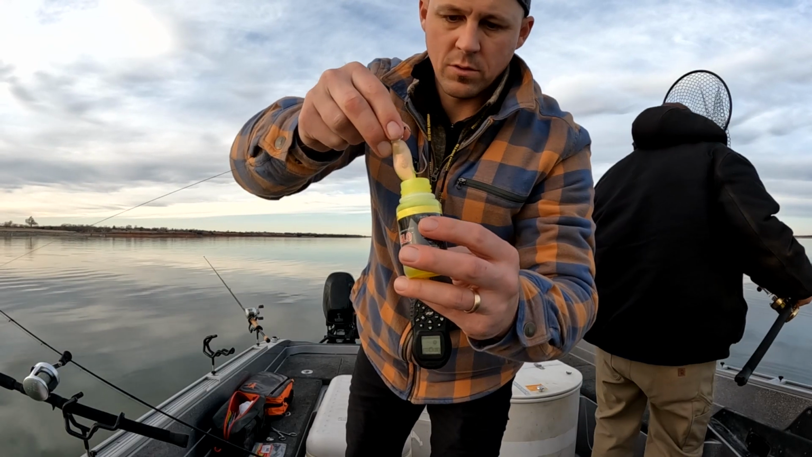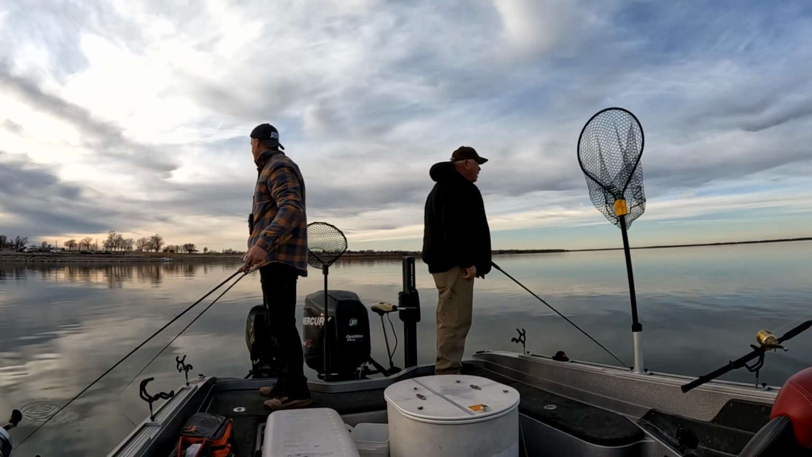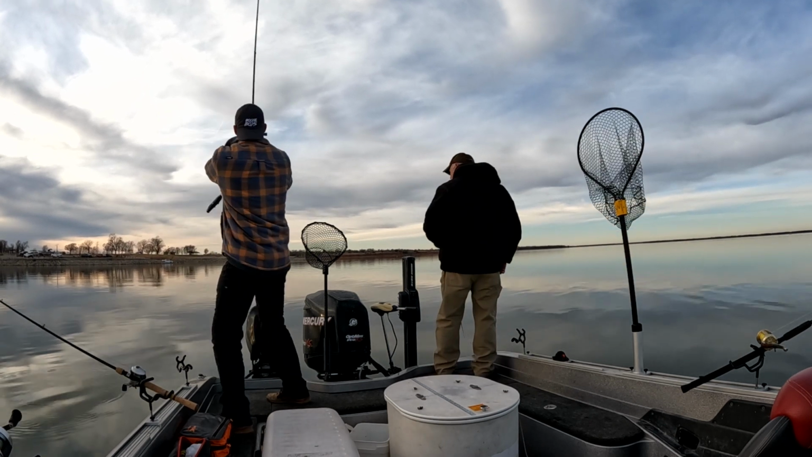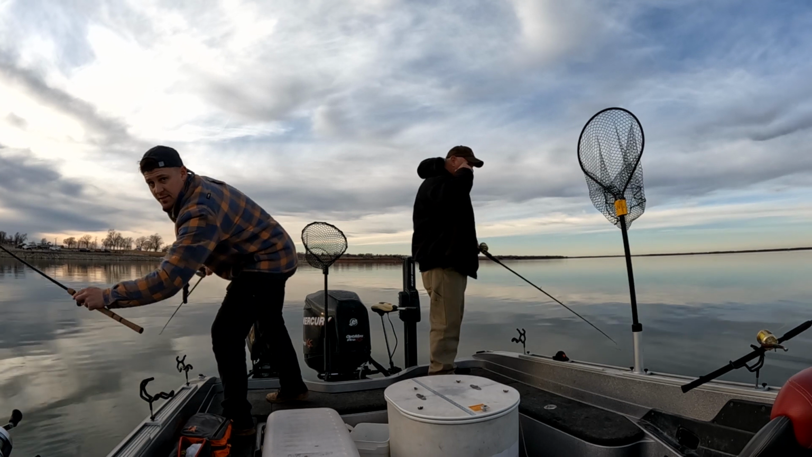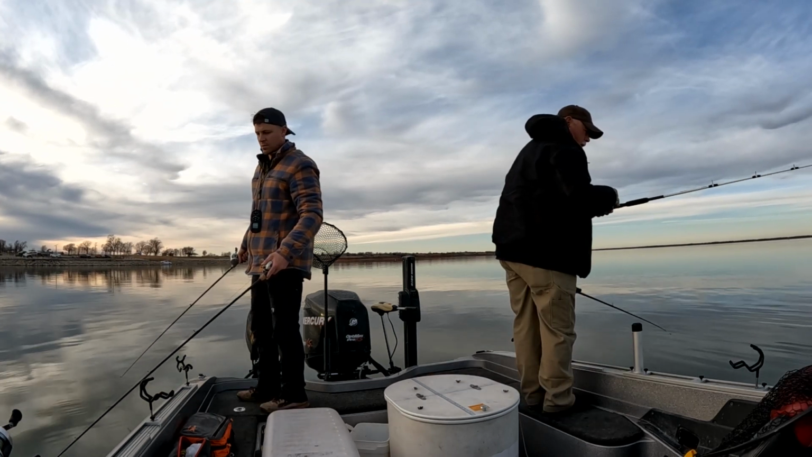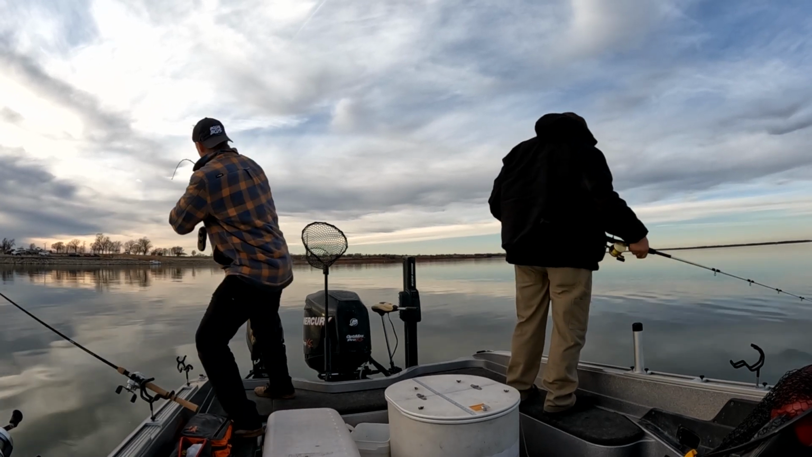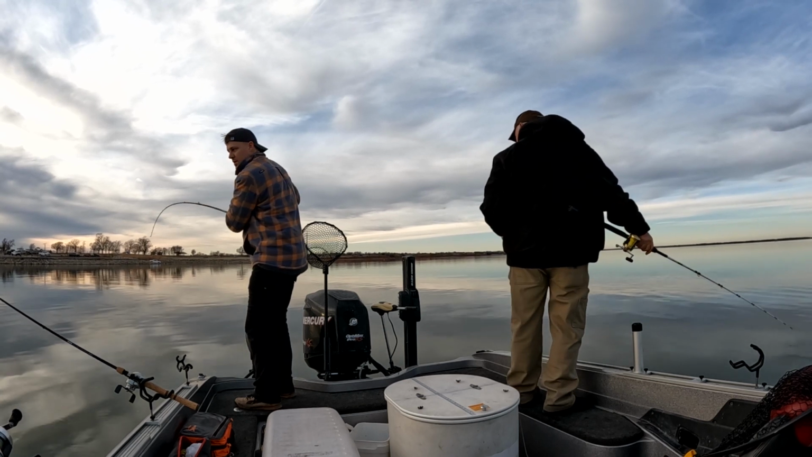Make this one glow just a little bit. A little bit of chartreuse tail. There we go. Little tap, guys. Oh, I missed it. If you're not holding the pole on these fish, you're not catching them. Every fish so far has been on that white fluke with the chartreuse tail. Got one? Yeah, fluke. They're underneath us.